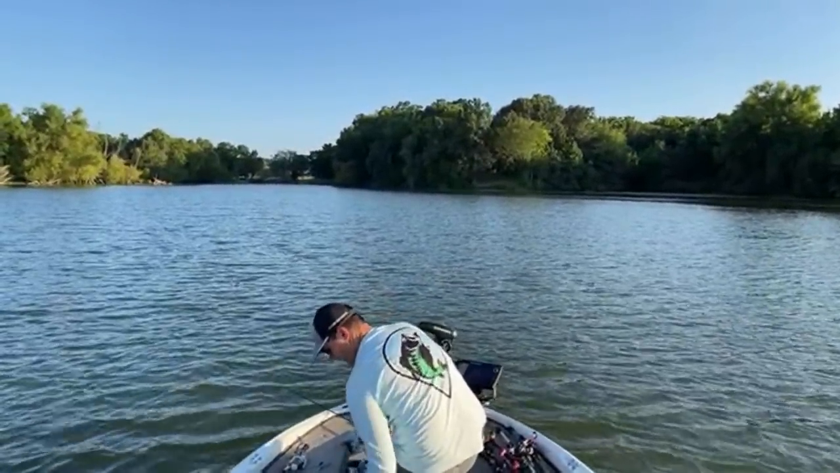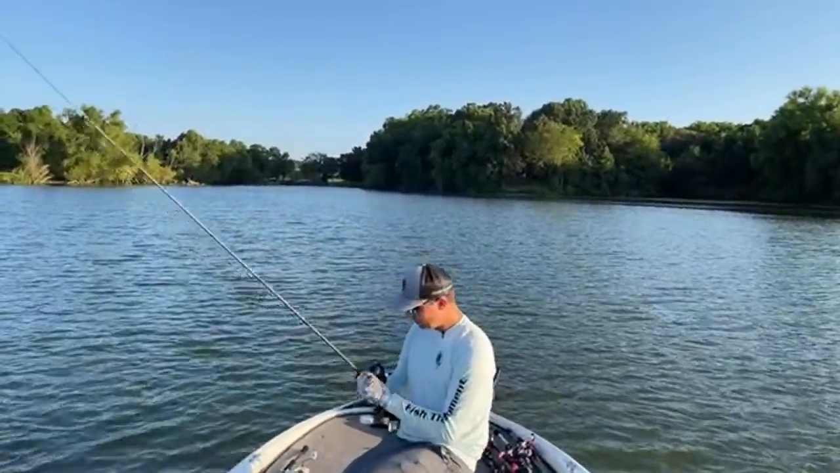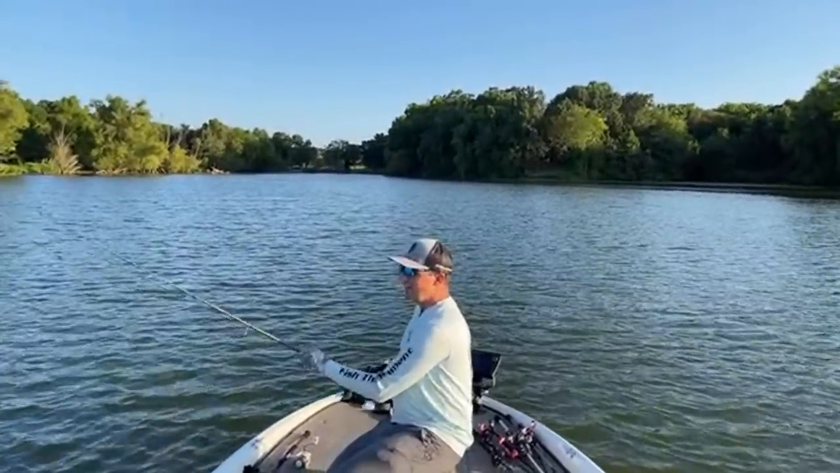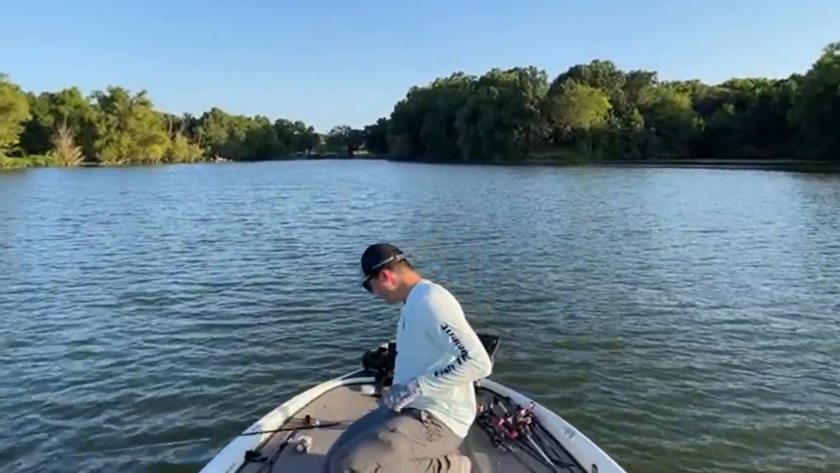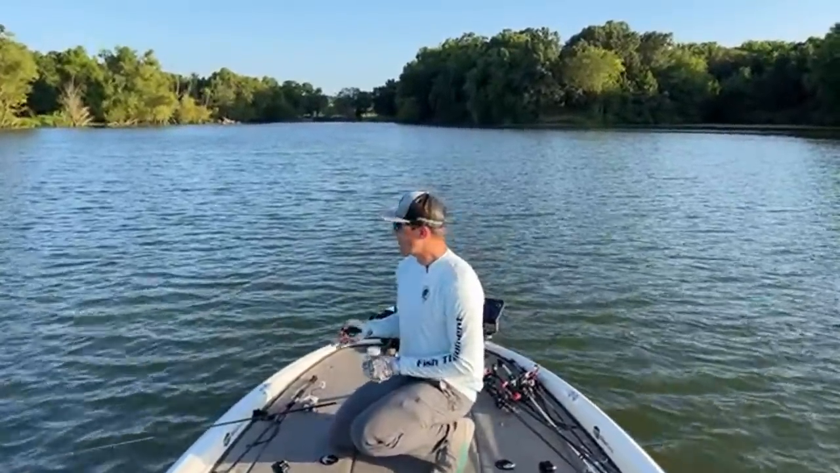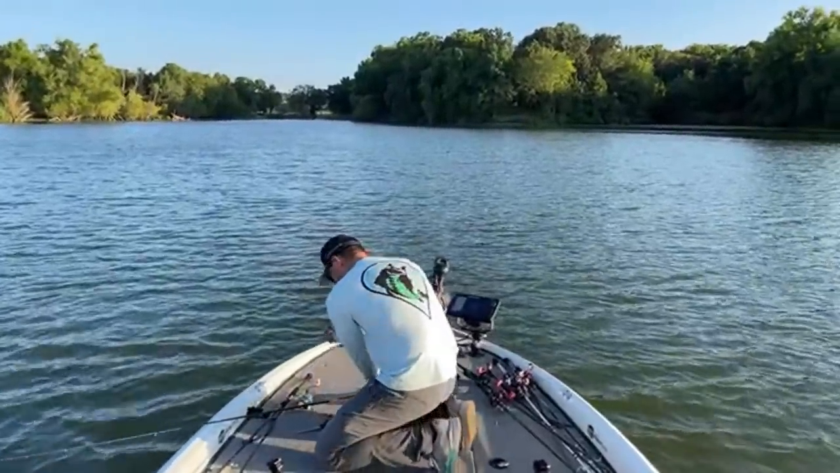So I didn't really have everything prepared. I honestly thought the water was gonna be way clearer. I had a football jig on, a deep diving crankbait, a flutter spoon, and when the water is so dirty, those are not the baits to be thrown. Maybe a deep diving crankbait, but even then, it's only 8 foot deep in these brush piles. So I'm gonna cut off all my clear water stuff.